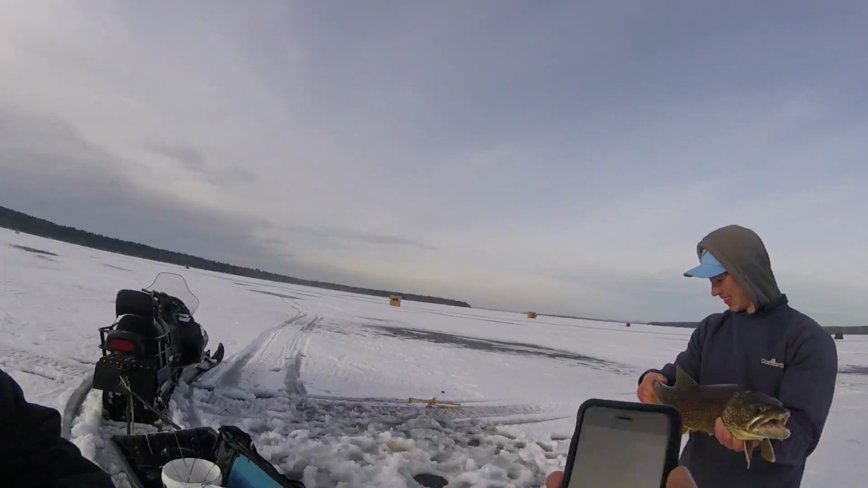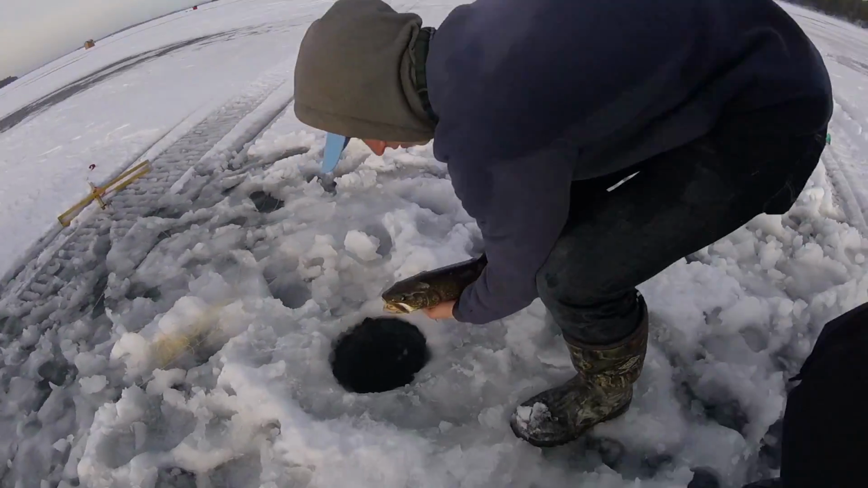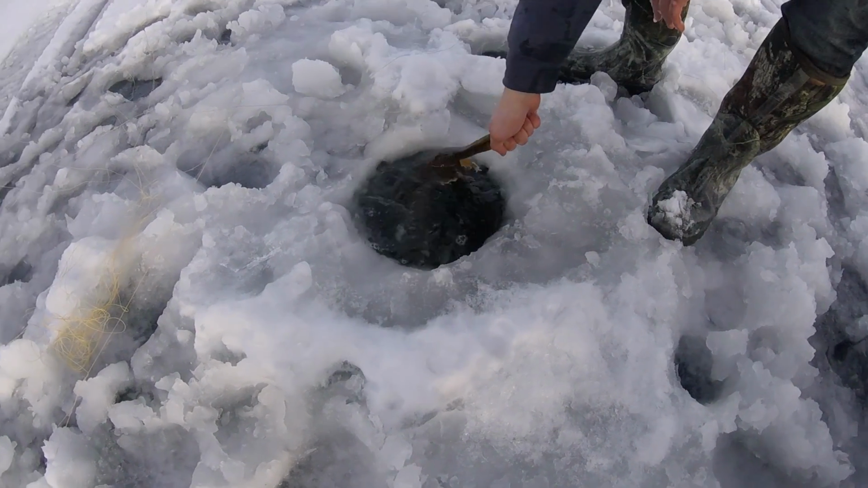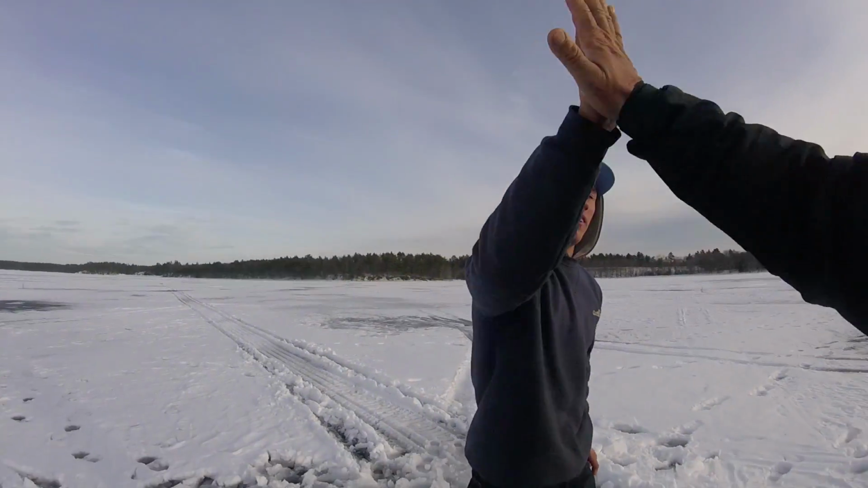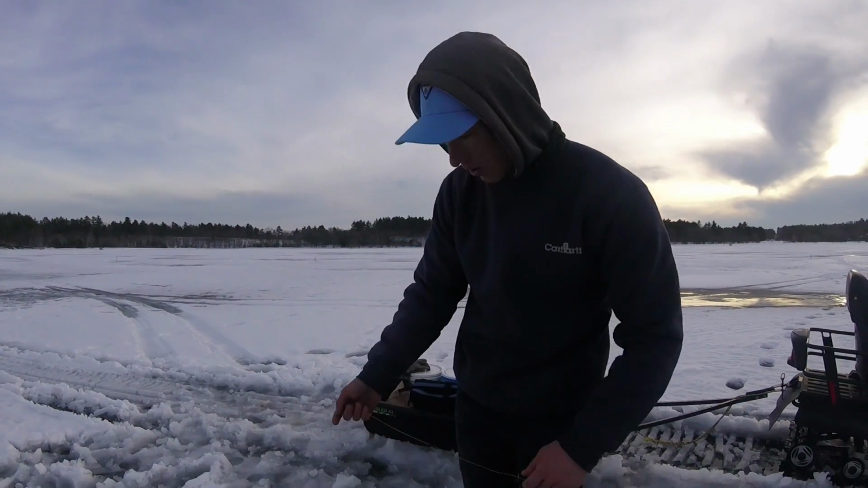Got it. All right, let's show him what we do. That's a nice fish. See how big he looks in the hole in the water? Yeah. Oh yeah. See you later. Beauty. Yep. Nice job, bud. That was awesome. Alright, so we're going to set the trap here.